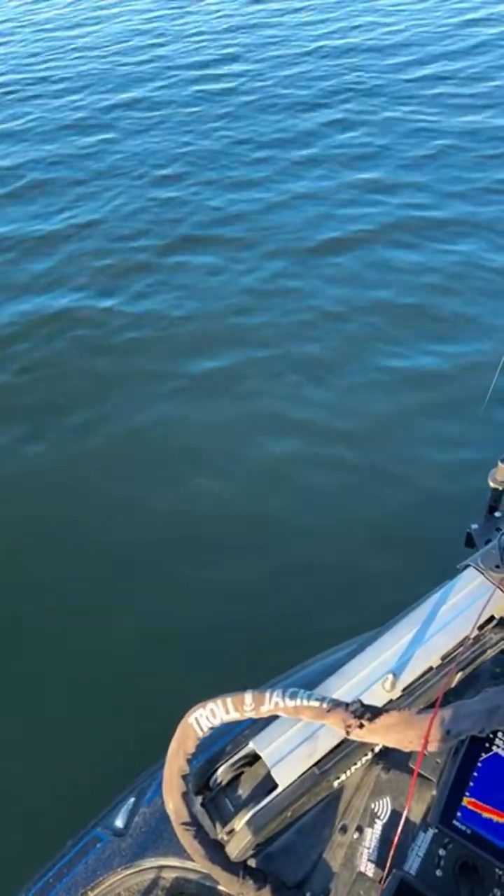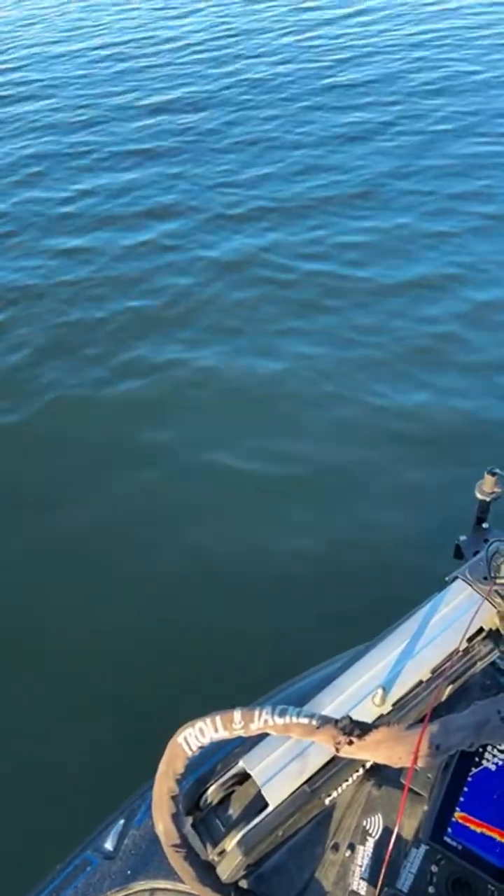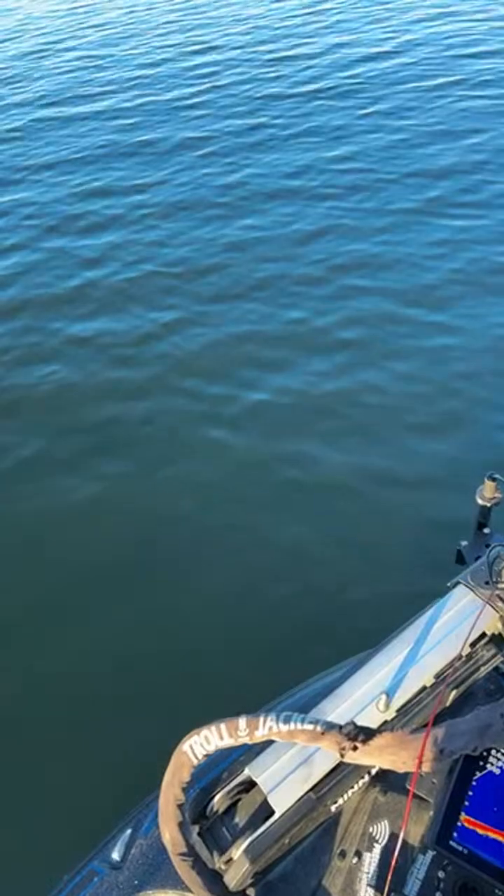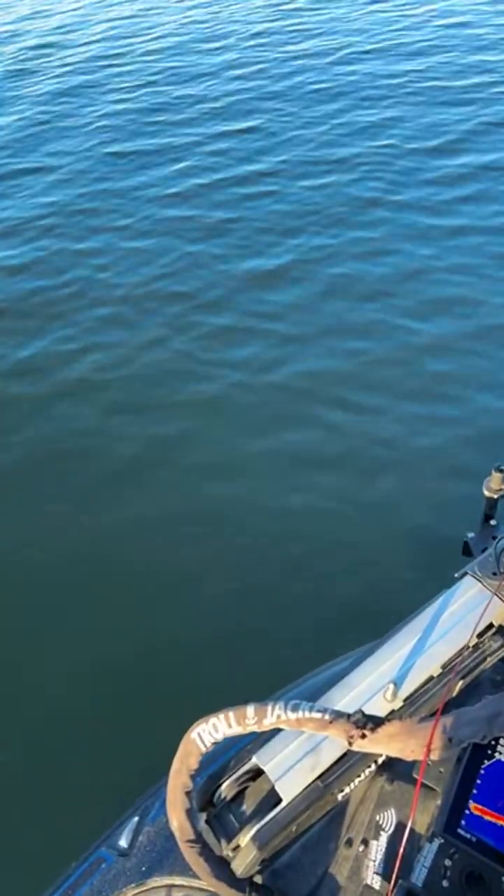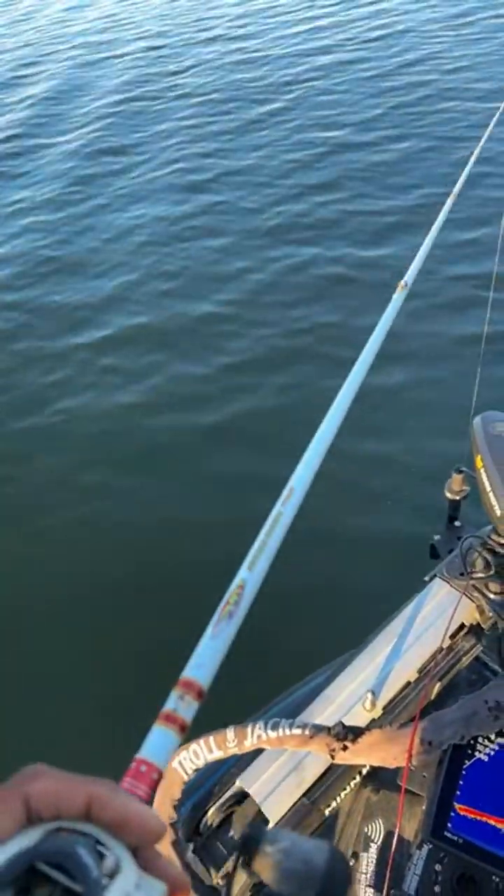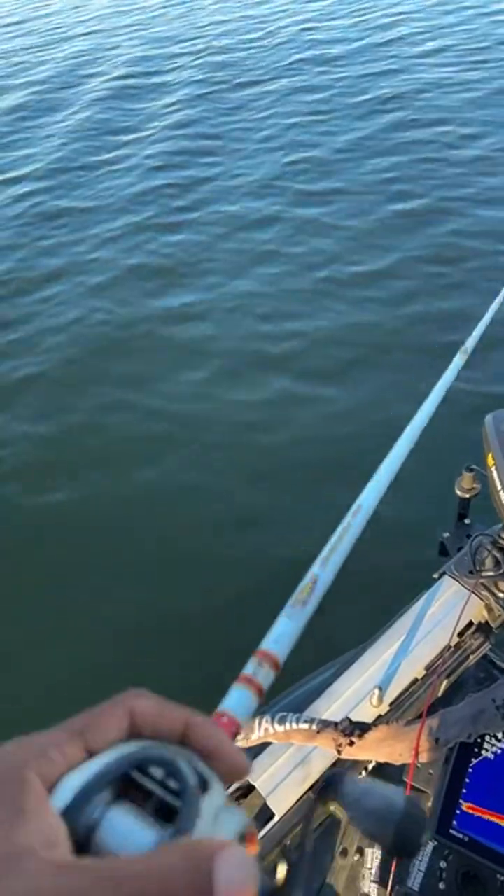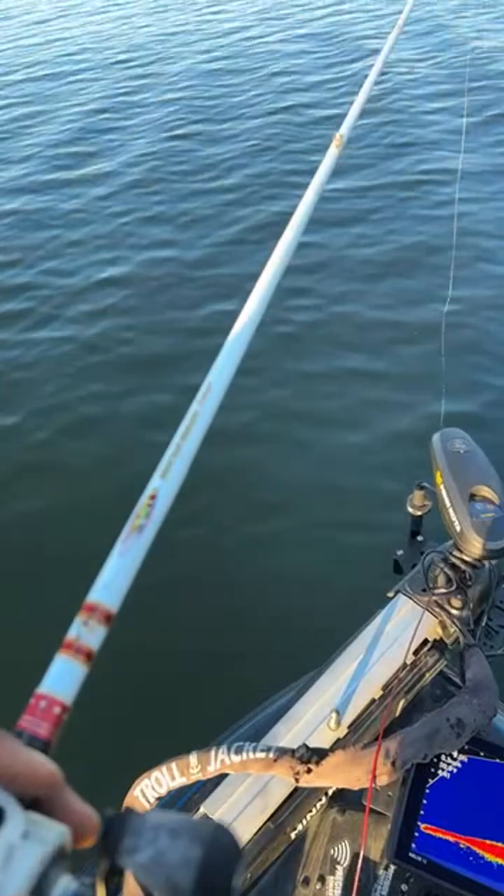That could have been a few $100 fish, depending on what the payout was, and I do not remember what the payout was. But that fish that got away was worth a little loot. So I'm going to see if I can come back out here and get these fish to react to a spoon and actually get a fish to the boat this time on that spoon. So I had a nice one on, like I was saying, but it did come back off.